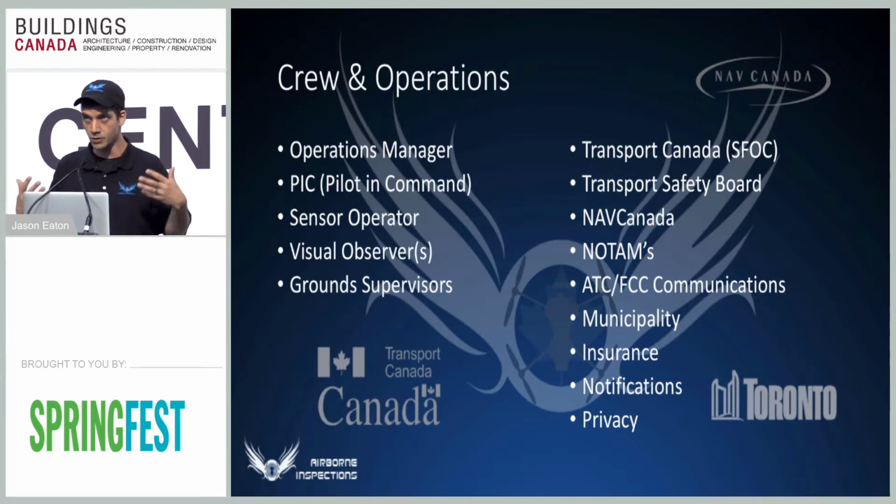In certain cases, we're in a pretty heavy control zone, so I have to call up Flight Control Center or the nearest ATC half an hour before and after our operation, just to let them know I'm starting and I'm done. In certain cases, we have to coordinate with the municipality if I've got to fly off public property. We're insured up to $10 million for liability, so we pretty much have you covered that way.